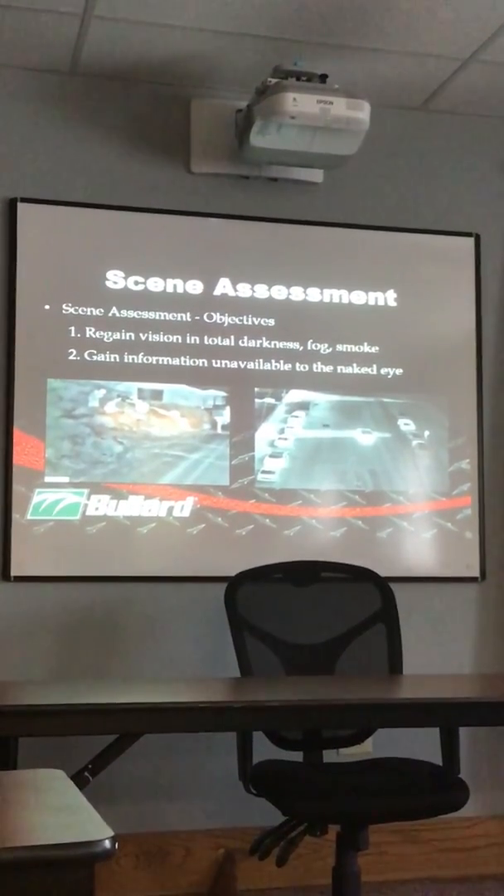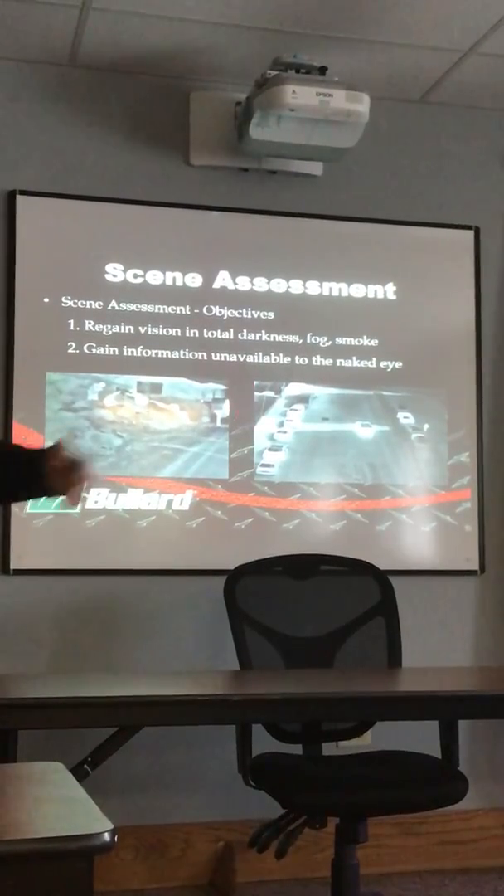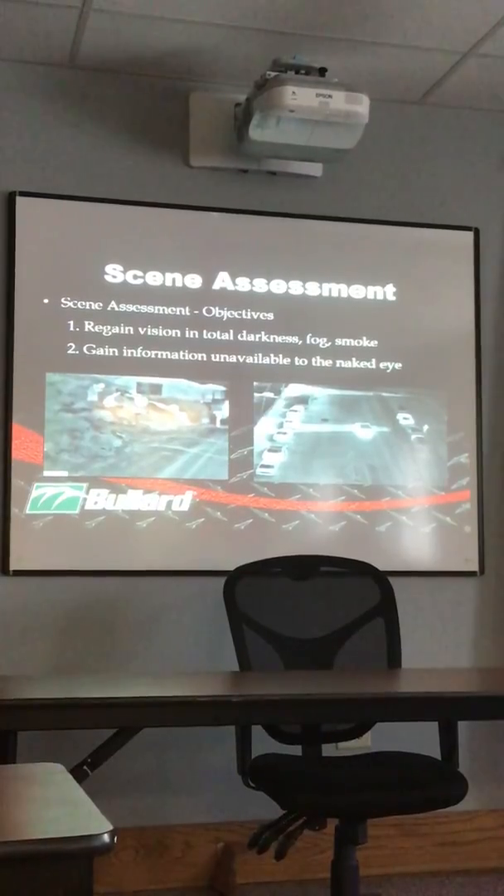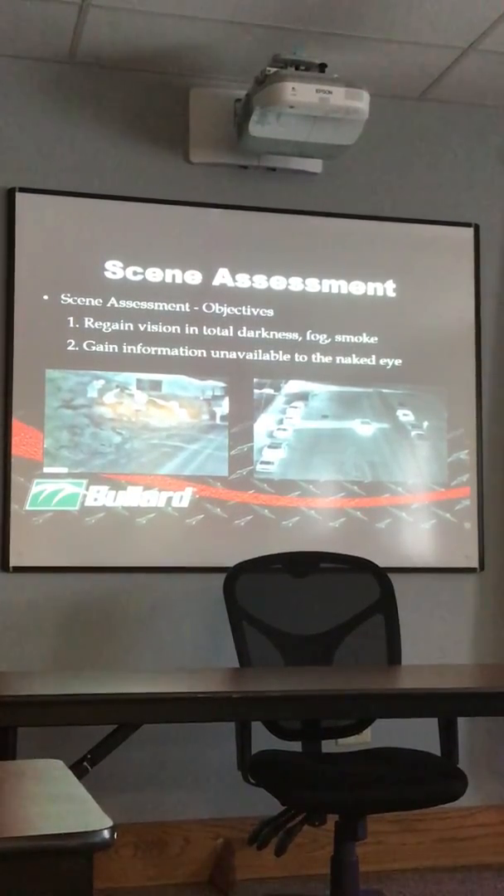You pull up to an MVA in the middle of the night, you got a car roll over, you got somebody unconscious, ejected, you want to know how many people you have. The lighting's kind of crappy in the area, pull out your thermal imager, do a scene survey, look around.